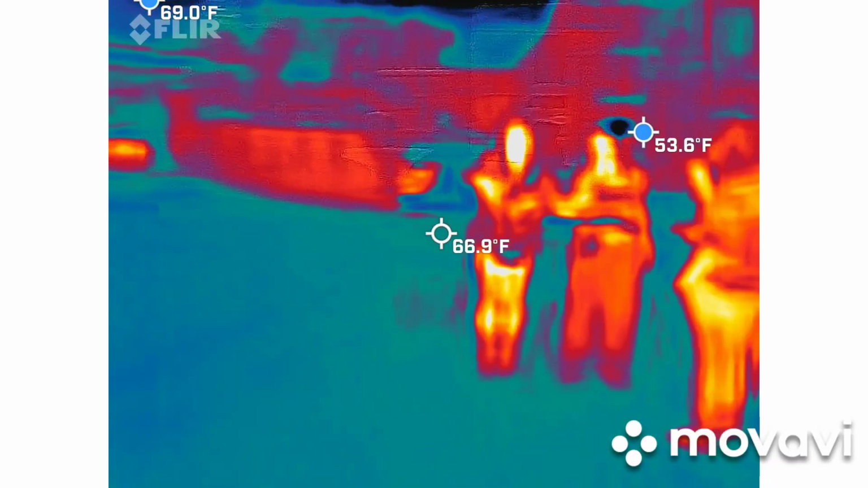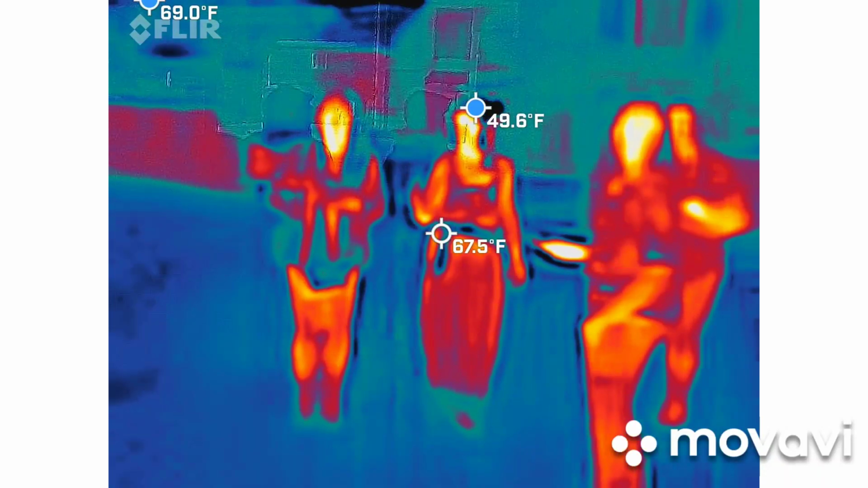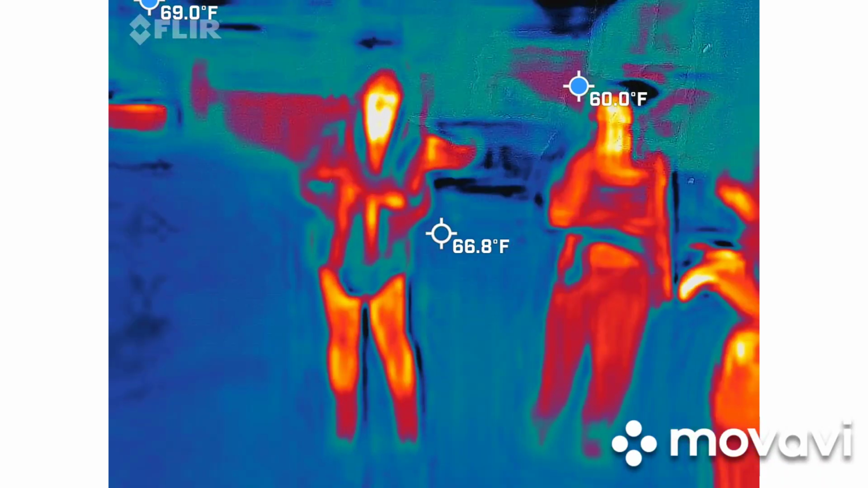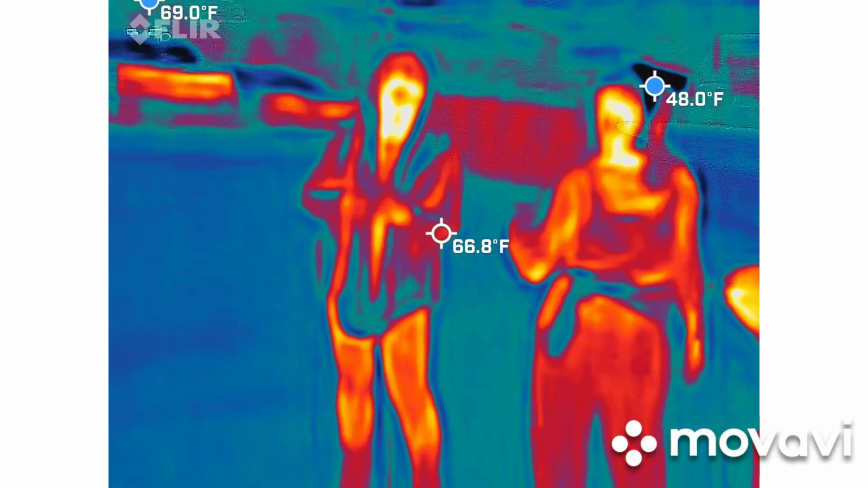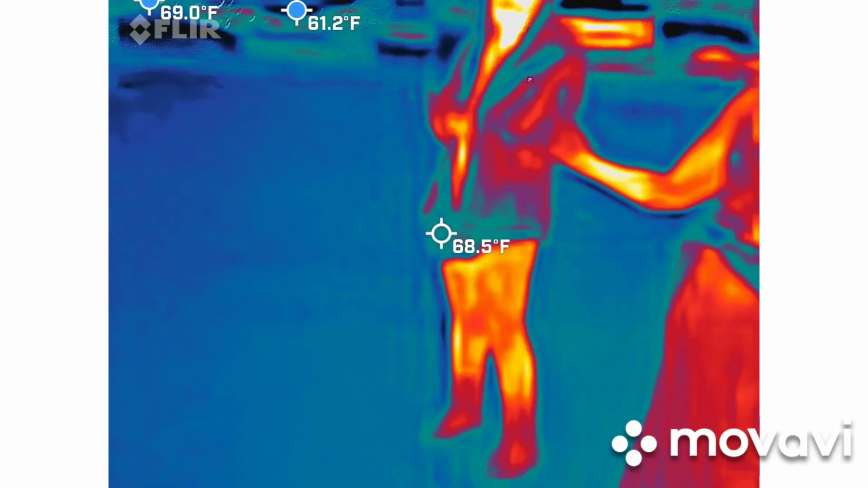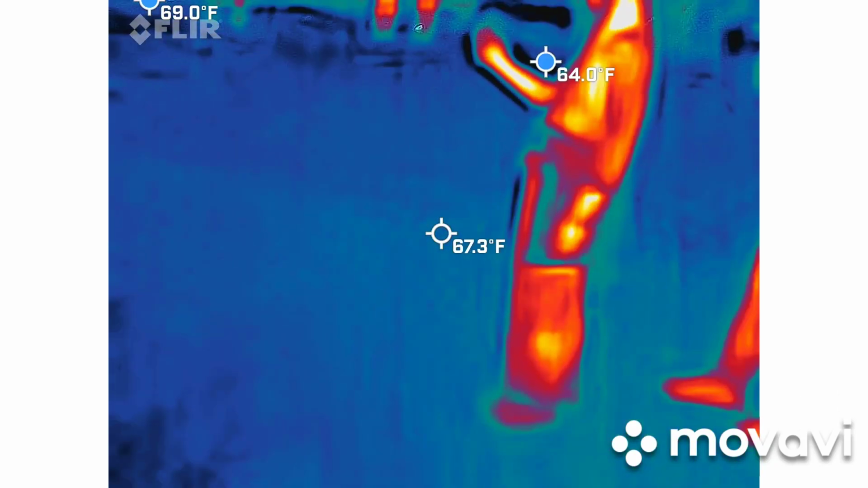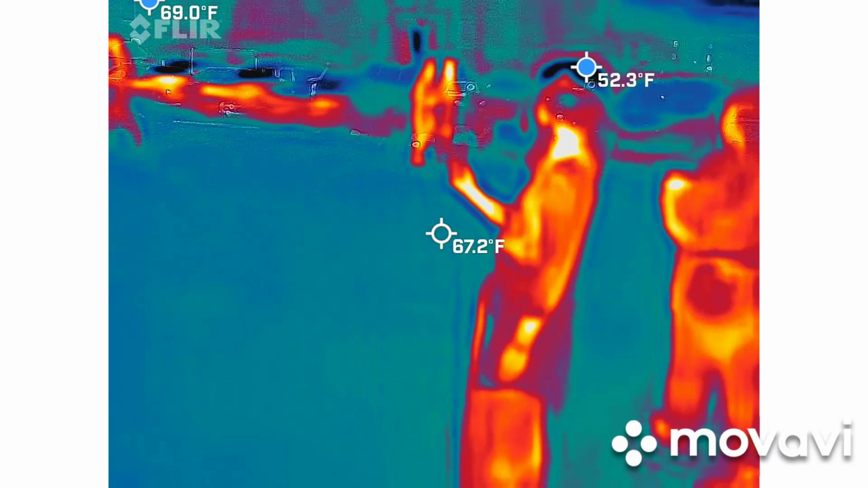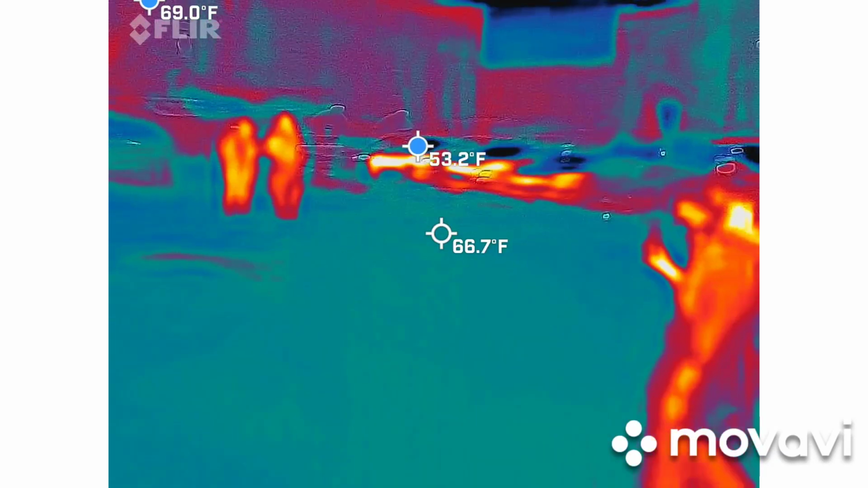There's a car behind you. Hallelujah. Praise the Lord. Right here. Look here, baby. I'm trying to keep everybody in frame so I can have at least a heat signature. I don't want to get the cars.